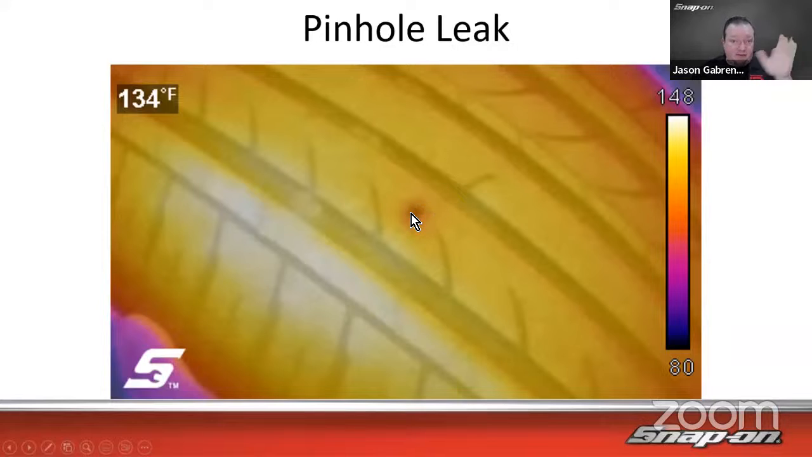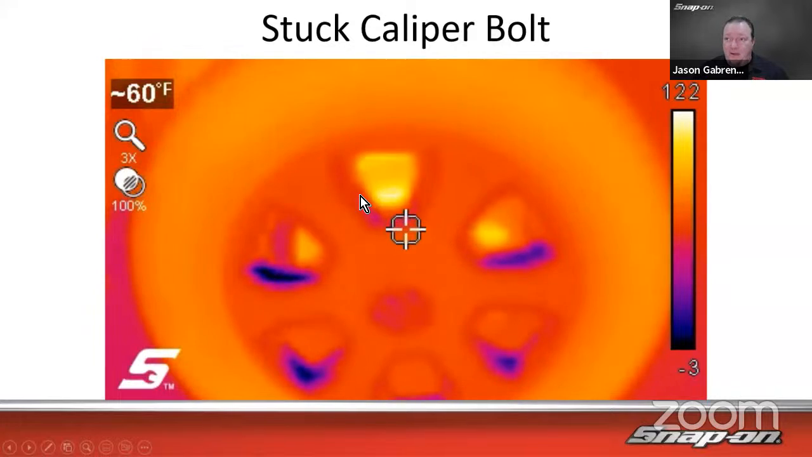Where's the leak? I always hated using the soapy water or wrangling the tire, taking it off, putting it in the bathtub, both those things. We don't need to worry about that. We can just use the thermal imager.